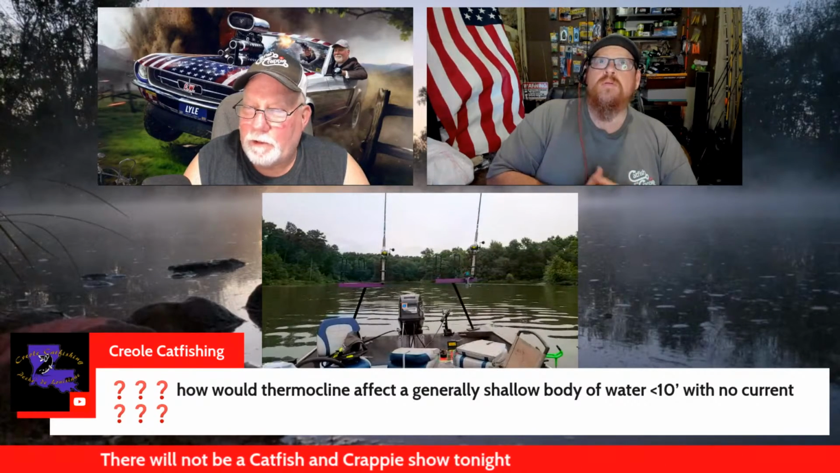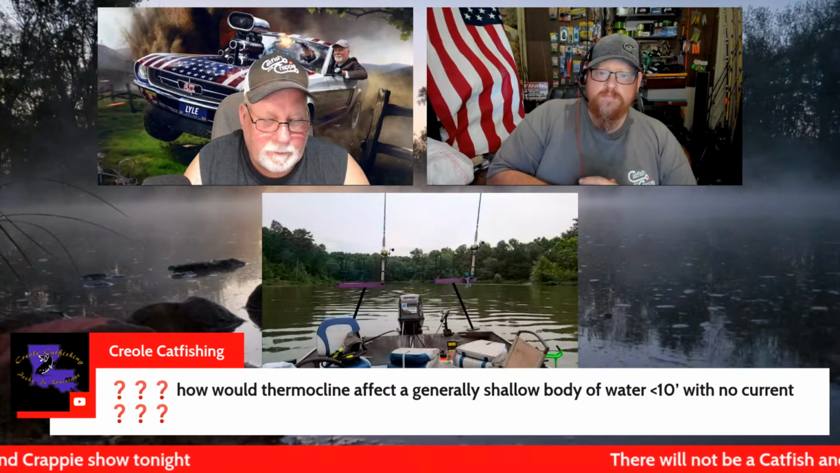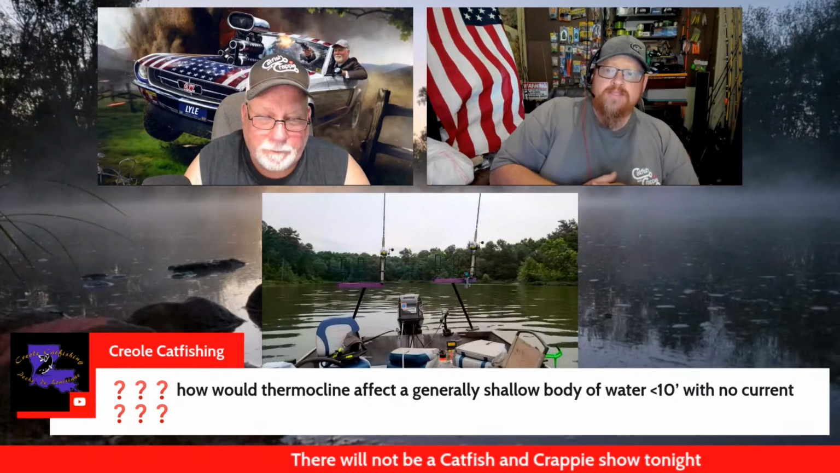Under a certain depth, I don't think it forms one. I think the sun can heat all the way down to the bottom. So, well, yeah, I agree. That's the thing about the top layer.